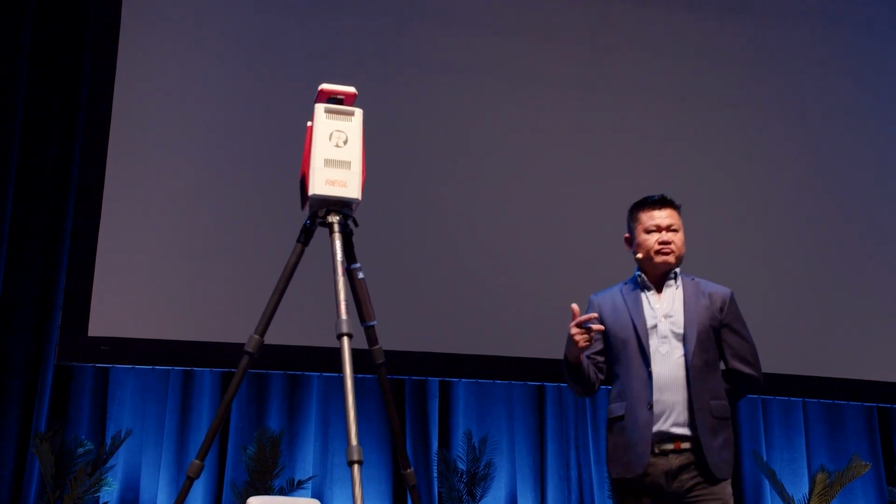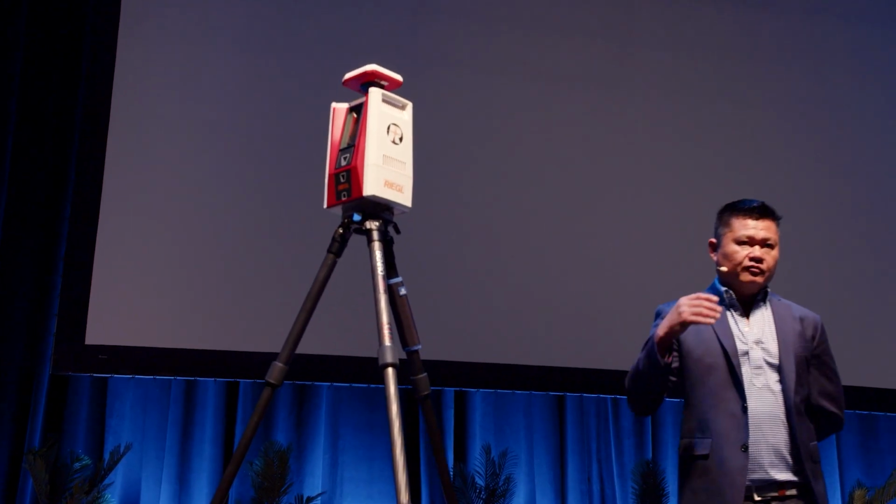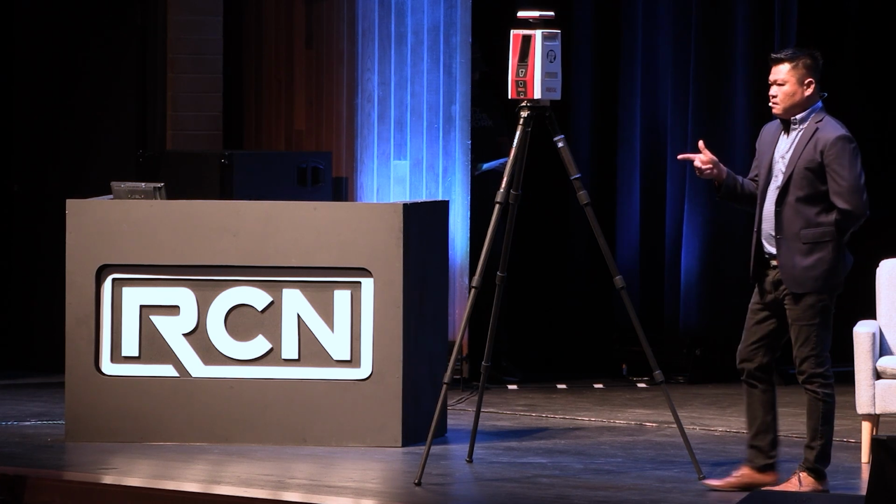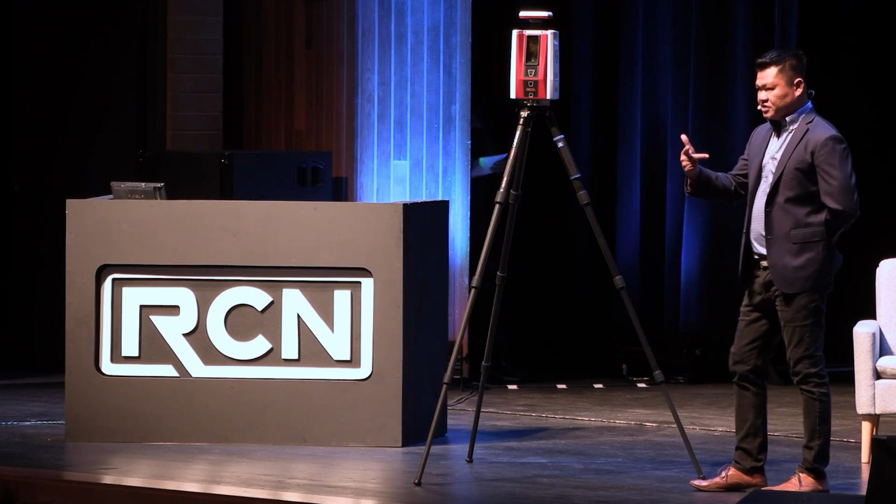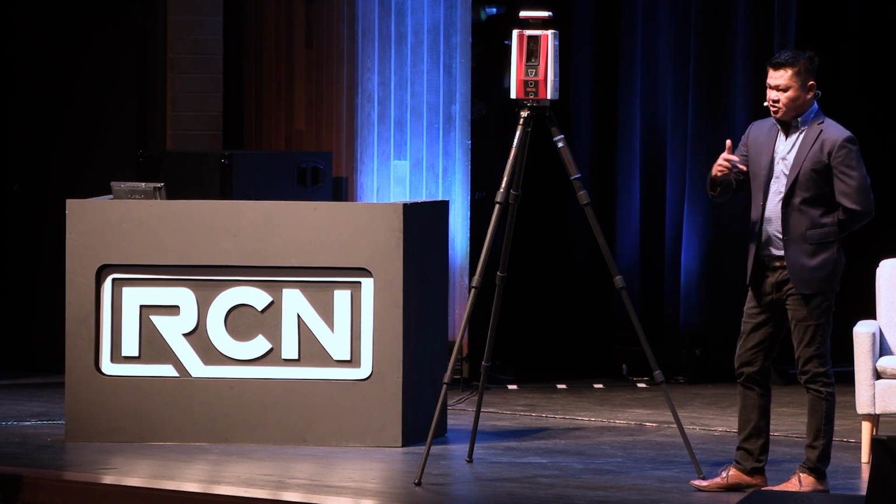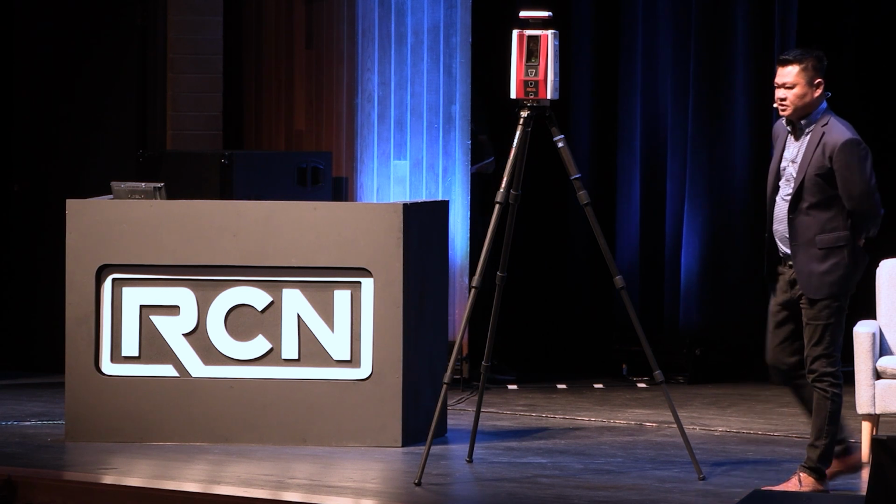So how are we successful with registration? Through 4 unique attributes. We know where we're at with GPS. We have a digital compass that gives us a heading, and we have a 3-axis inclination sensor that levels it, and also an IMU to track its position indoors when you're GPS denied.